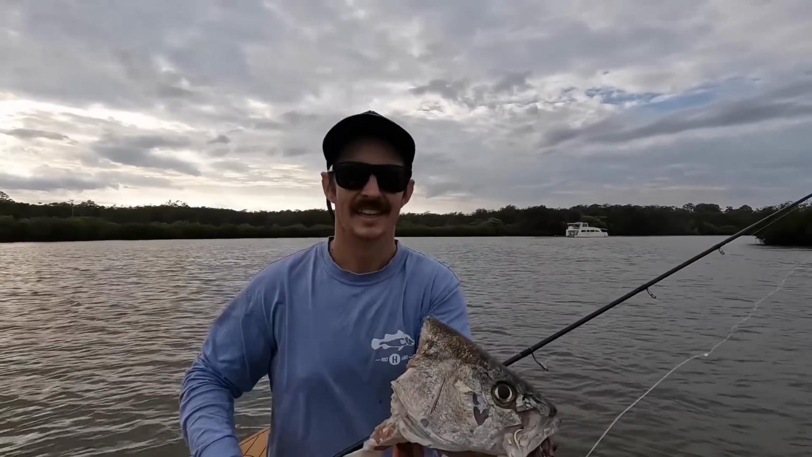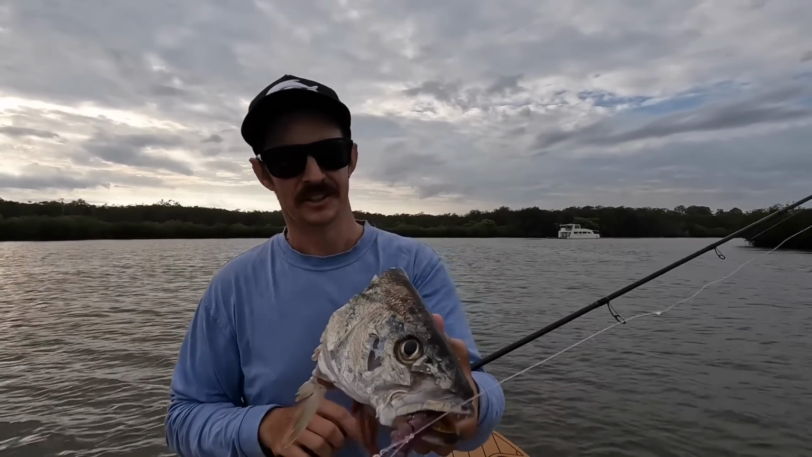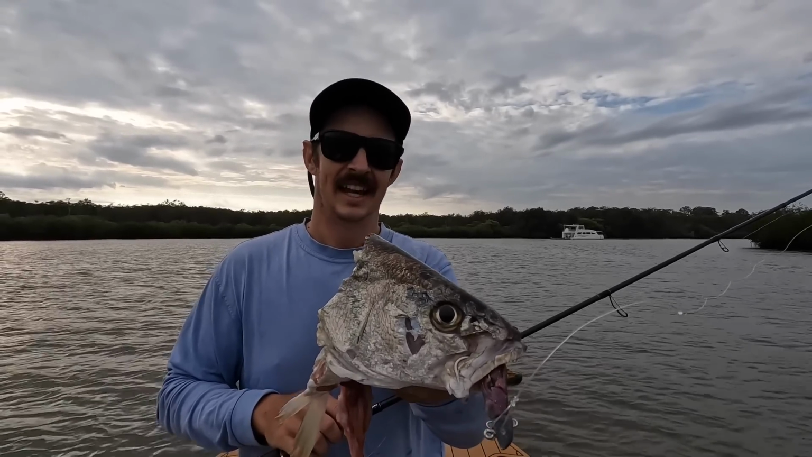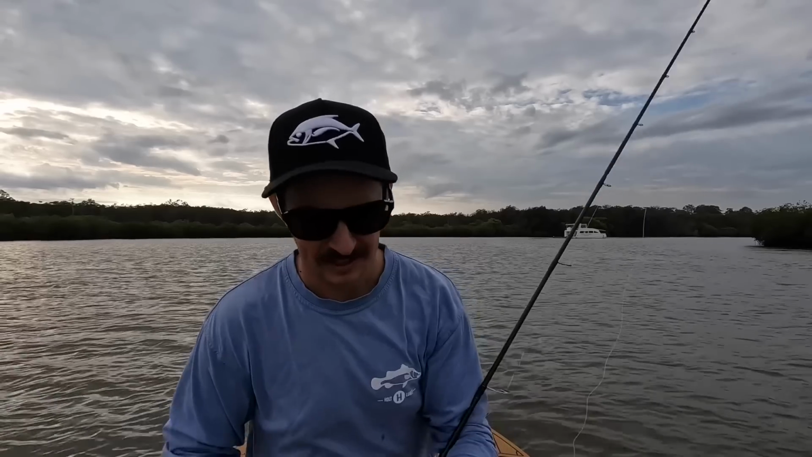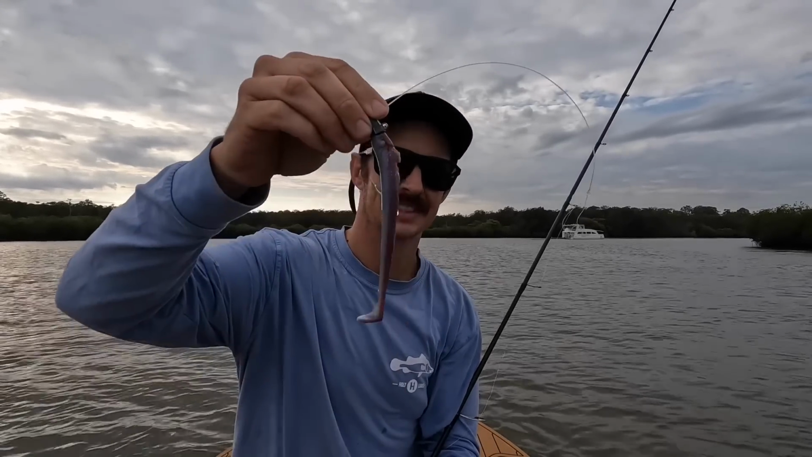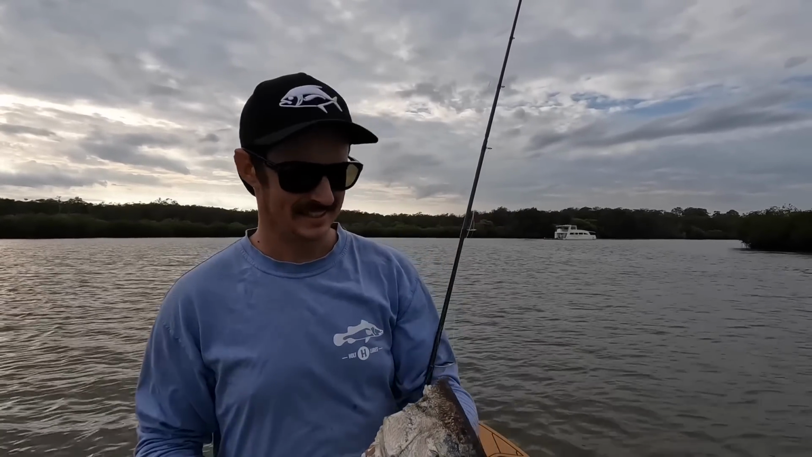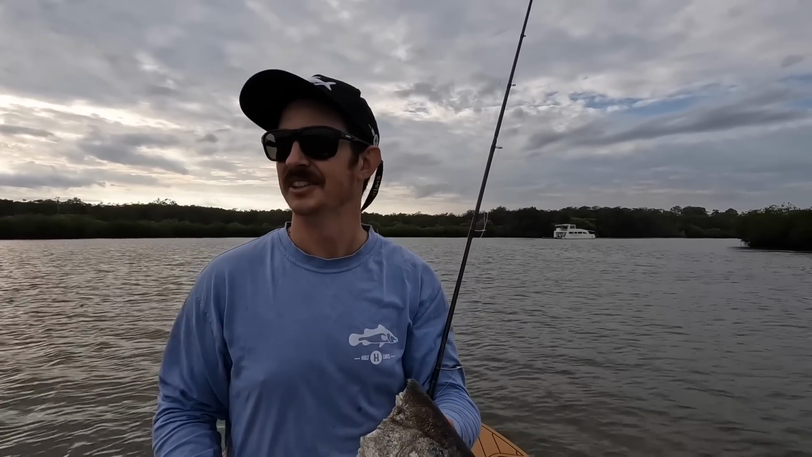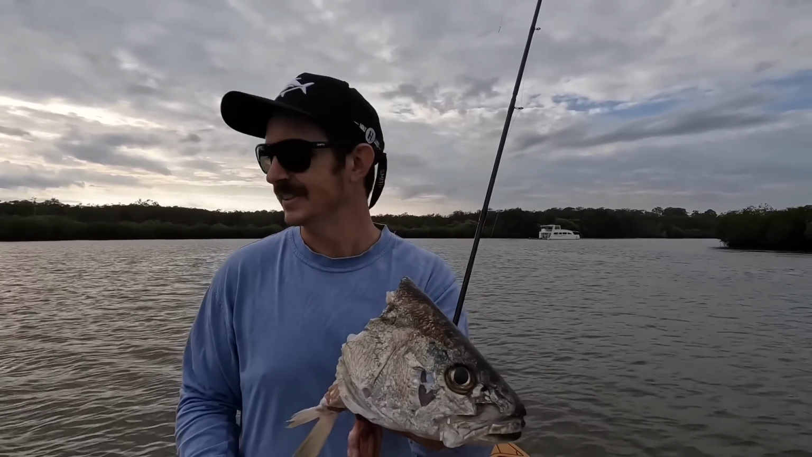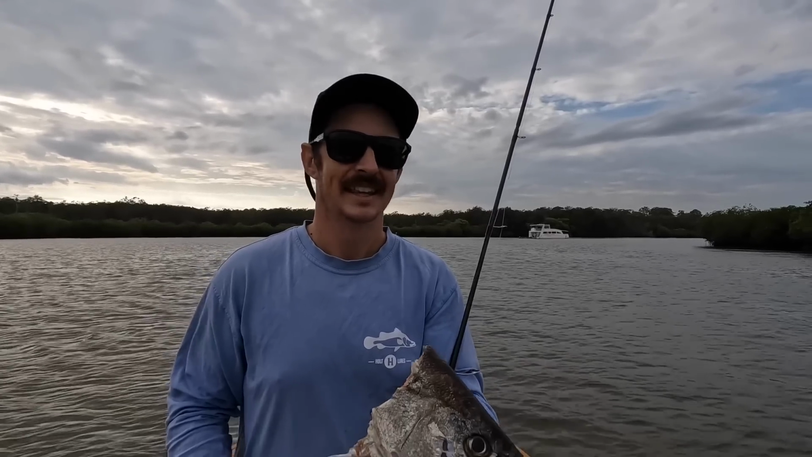Well, that's the end result. That's all I got back. What do you do? I had him boat side on the surface and it just came up and got boofed. Prototype 140mm swim minnow. The sharks here are just getting out of control. Yeah, I don't know what else I could do apart from have the net ready quicker, but that sucked.